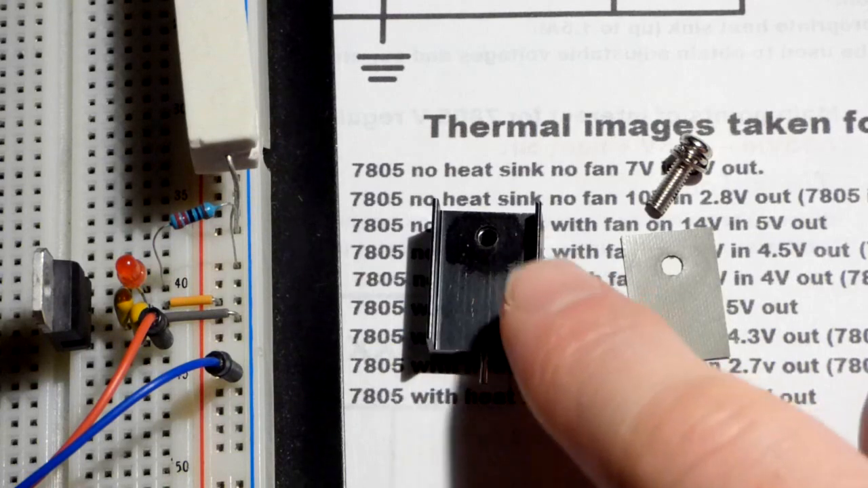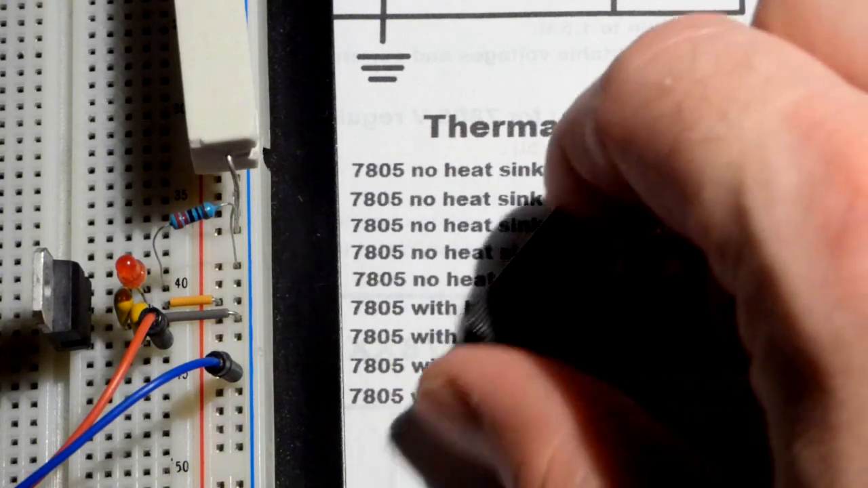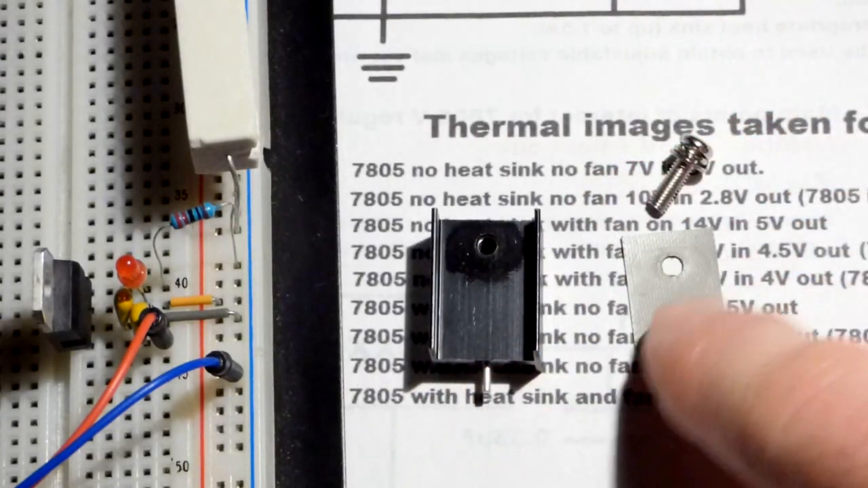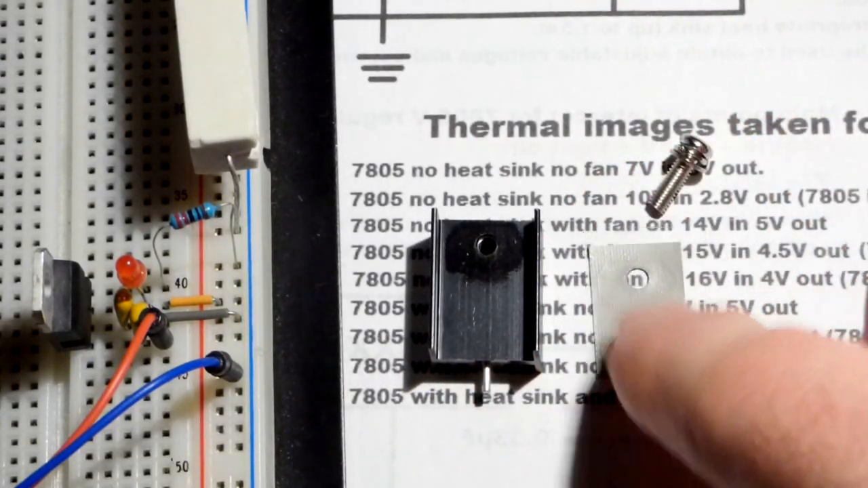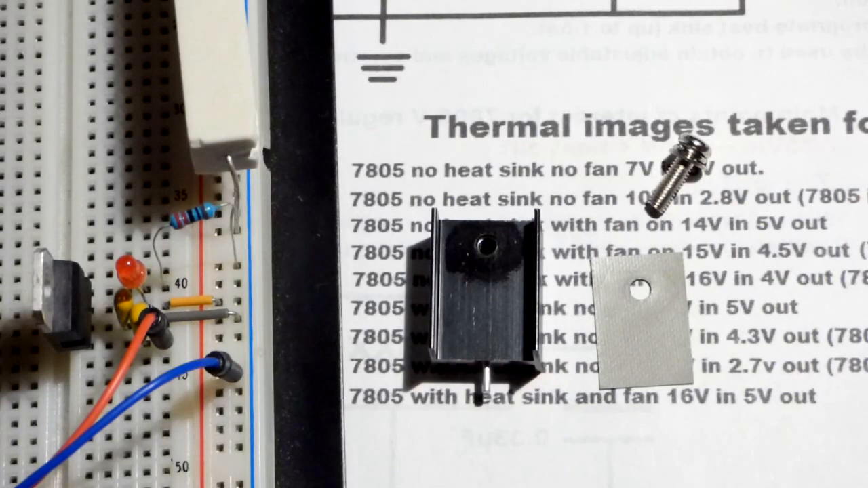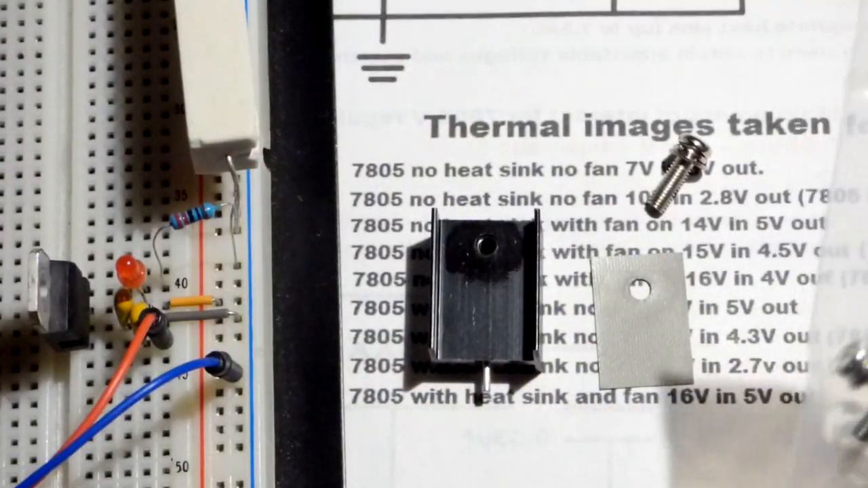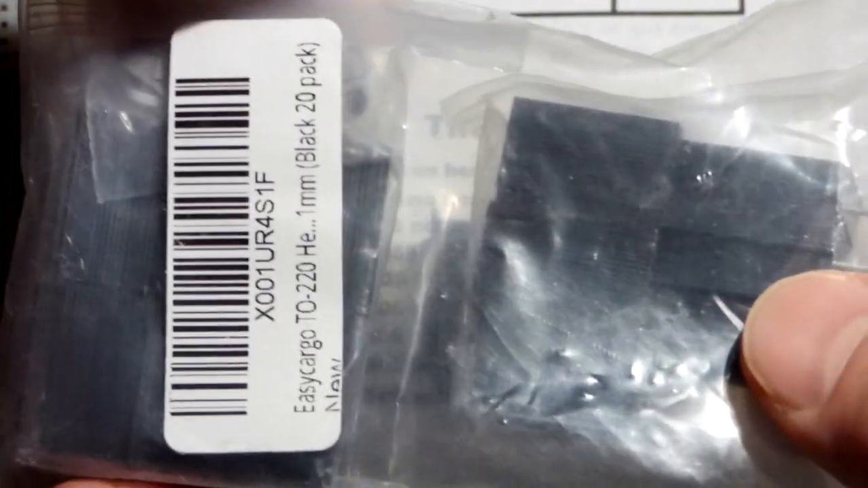Now we're going to add the heatsink here, and so you just screw it on. There's the screw. It has this little thermal patch or whatever you call it. There's also in the kit these little plastic things. I don't know how to use them though, but I got 20 of them. I guess now they only sell 10 of them with the link I provided, but they used to sell 20 at a time.